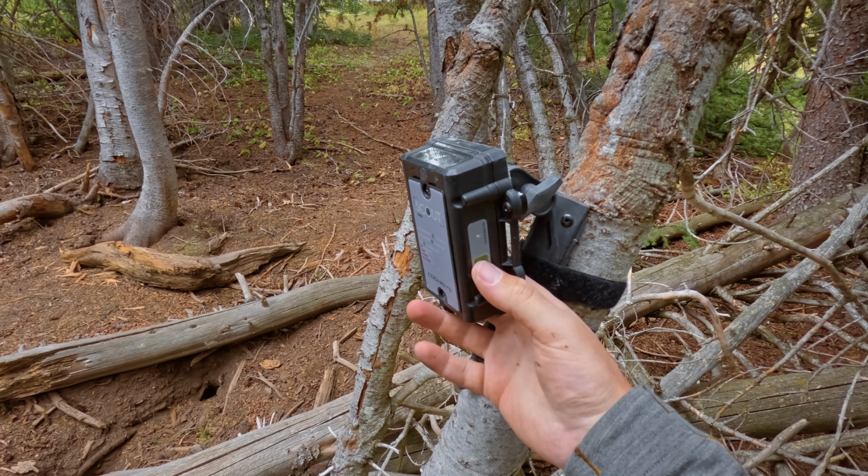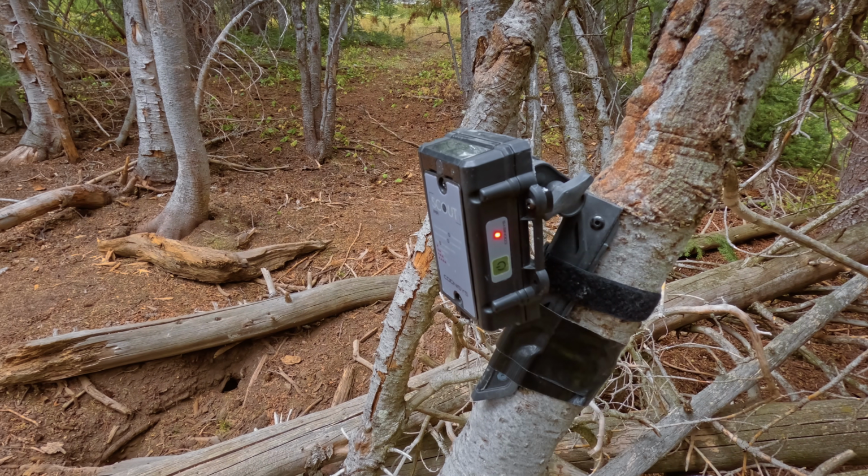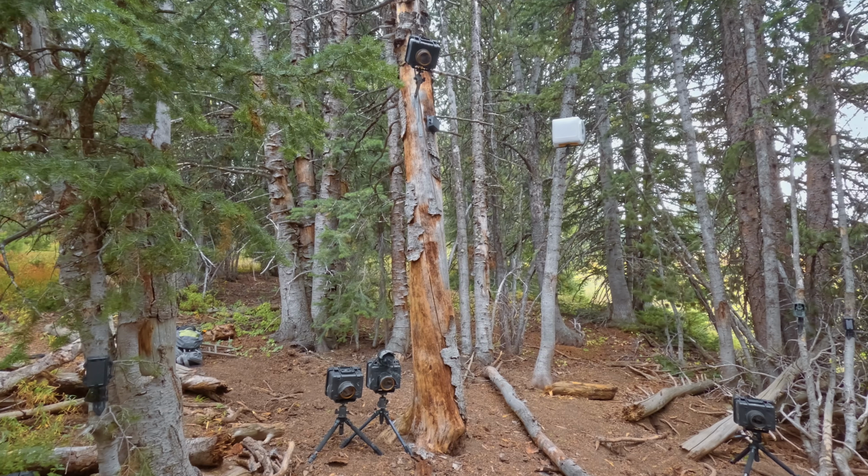All right, now I just need to set up this sensor here. And basically what this does is it just kind of surveys the area. It looks for motion based off of heat. So when it sees something like a bear moving, it's going to send a signal to all the cameras and they all start recording. All right, I'm going to get out of here and we'll just let this rest for a week or so, and then we'll come back and check and see what has happened.